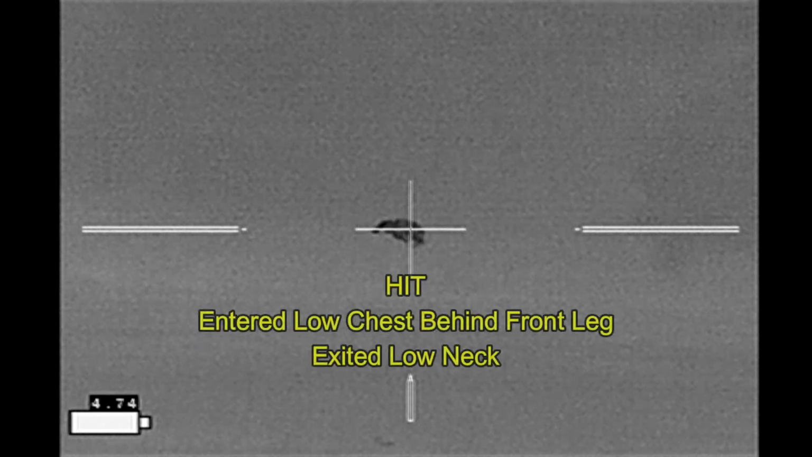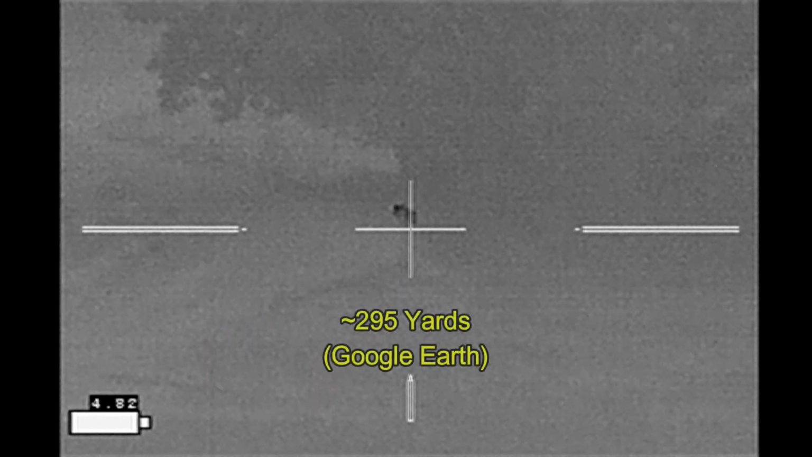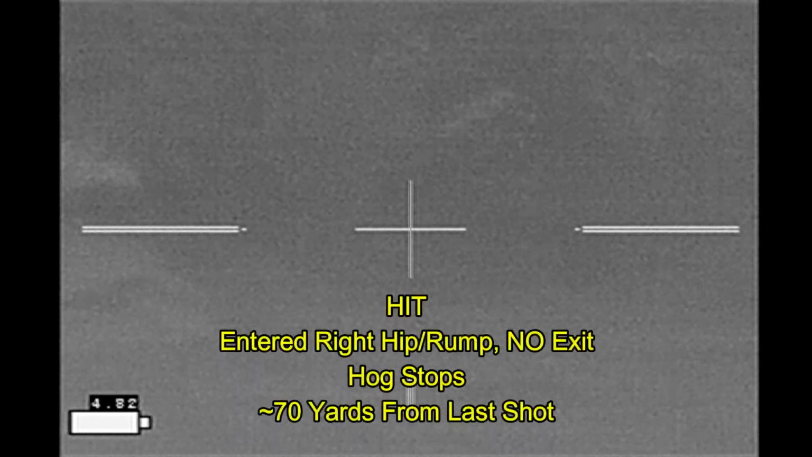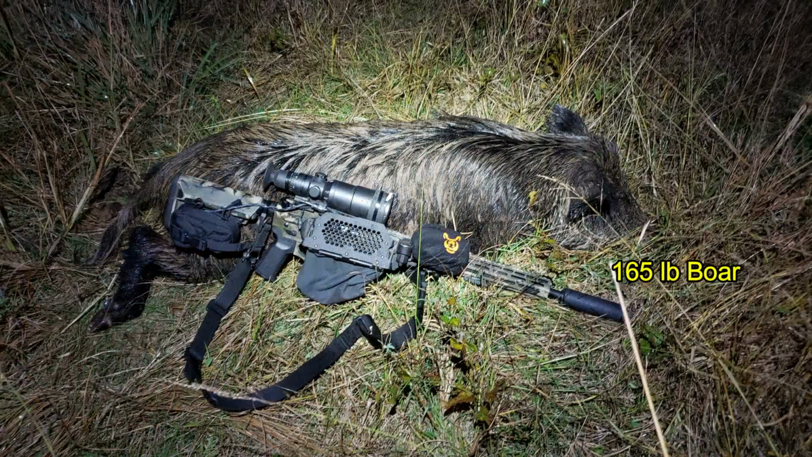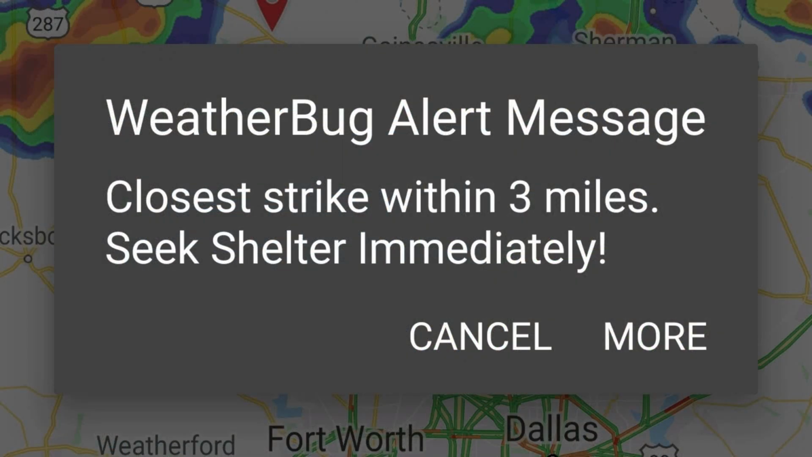That shot connected low on the chest and actually exited out of the neck, but he's not slowing down. And that shot went through the butt and did not exit. Found the boar in the rain, and after the rain stopped, went ahead and got my photographs of the boar, moved on, and that ended my hunt for the night because of the storms moving through the area.